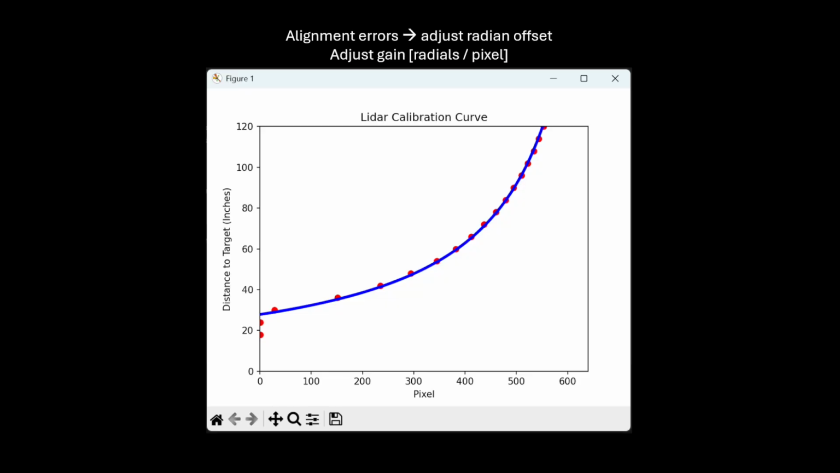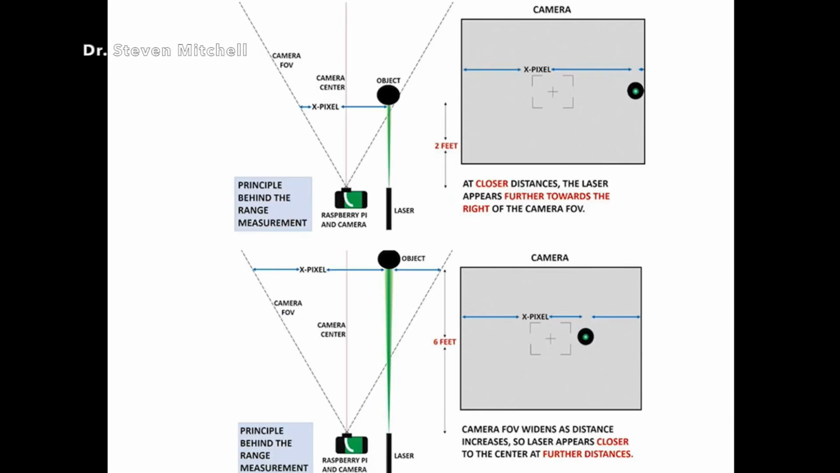Then I tuned the radian offset to account for any alignment errors, and adjusted the radians per pixel gain until the curve agreed with my data. Here's a way to visualize this from the top down. Now, given any image taken with the system, the horizontal pixel location of the laser gives us a depth measurement.